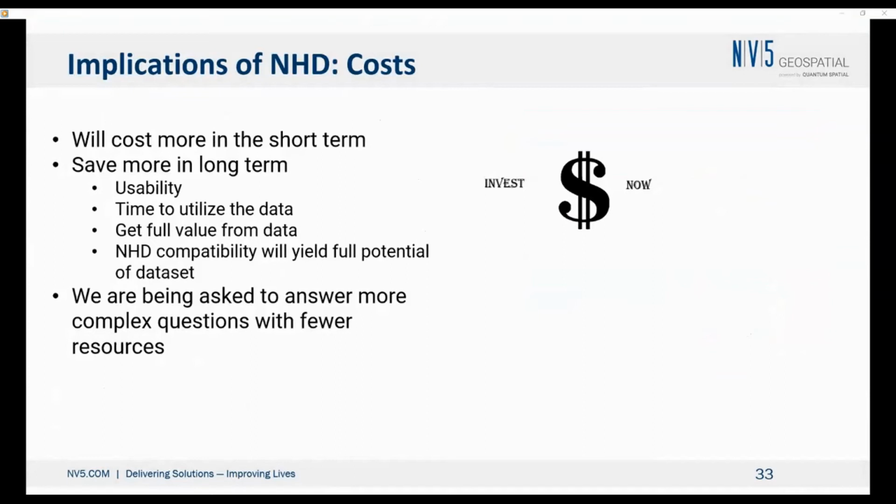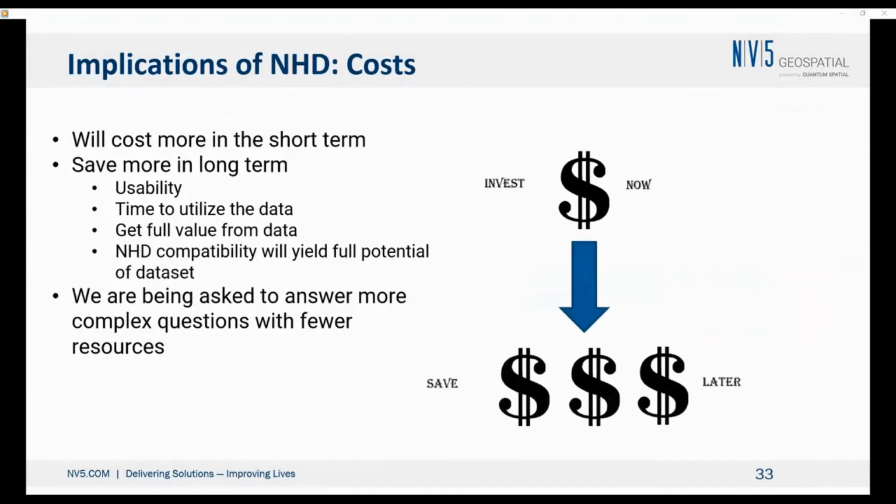What are the implications? Well, it's going to cost more in the short term. Adhering to standards, as we know, requires jumping through more hoops than we would normally like to jump through. But in the long term, it really will save you money because you'll only have to do it once. The value you're going to get from the data is going to be much greater, and you're going to be able to ask much more complex questions with fewer resources. We're not going to have to say, how do I bring these data sets together to answer my question?